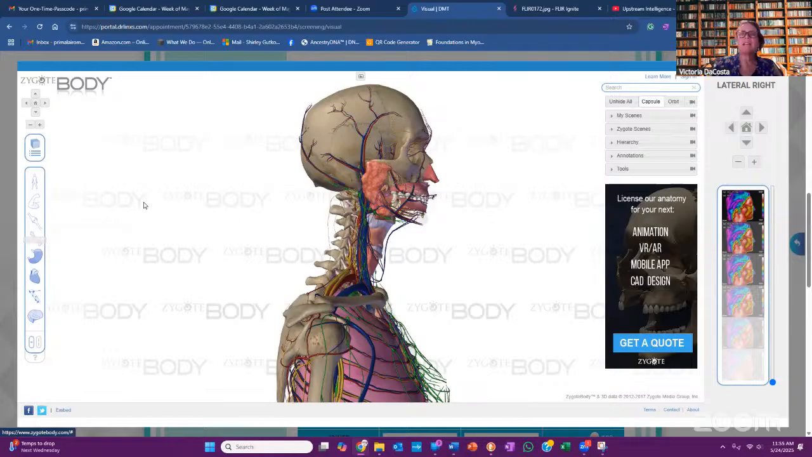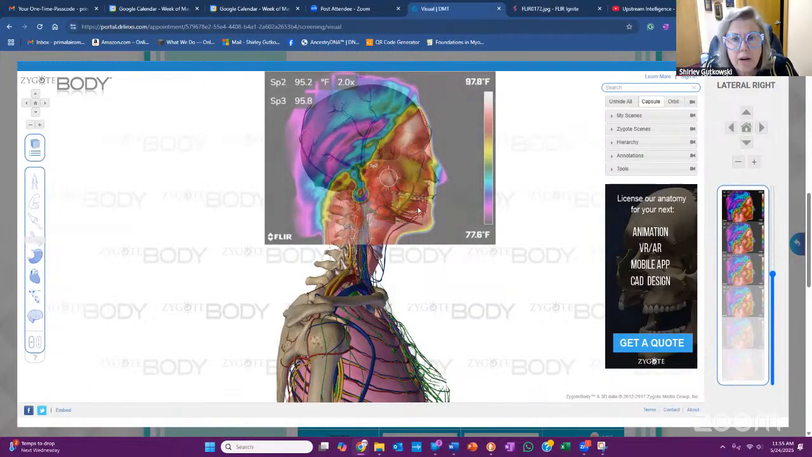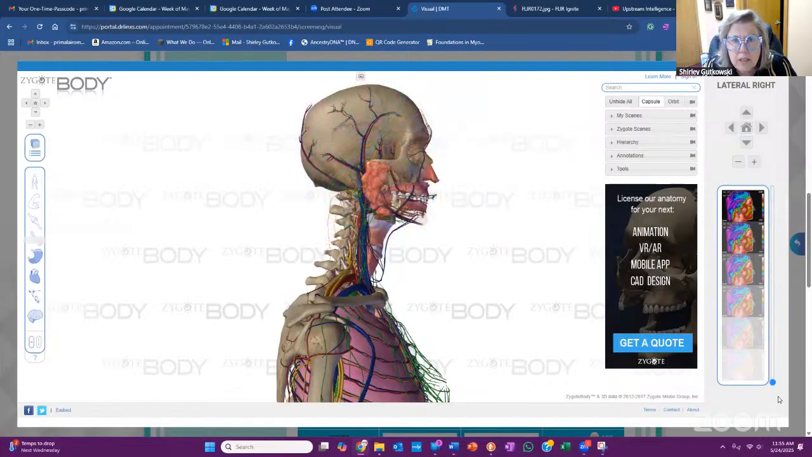We're going to work with Zygote on refining this technique, but I like it enlarged so you can see. You can even go closer. Look at that right there. Can you see that nerve highlighted? Yeah, you can really tell now. This is an artery right here, and then back here, I think, is where the nerve is.